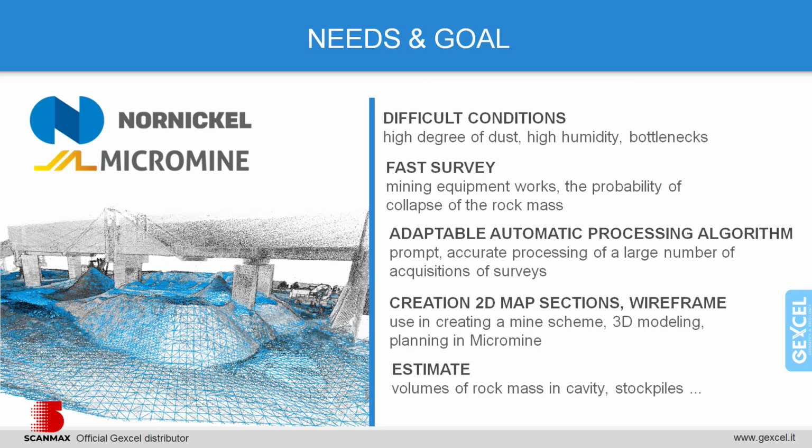To summarize, I want to highlight the key needs and goals: difficult conditions and fast survey. An underground mine is a complex technological facility in which various types of work are constantly carried out: blasting, loading, drilling. If we add to this a high level of humidity, dust, and gas contamination, we get working conditions that are far from ideal. Therefore, topographic works should be carried out as soon as possible.